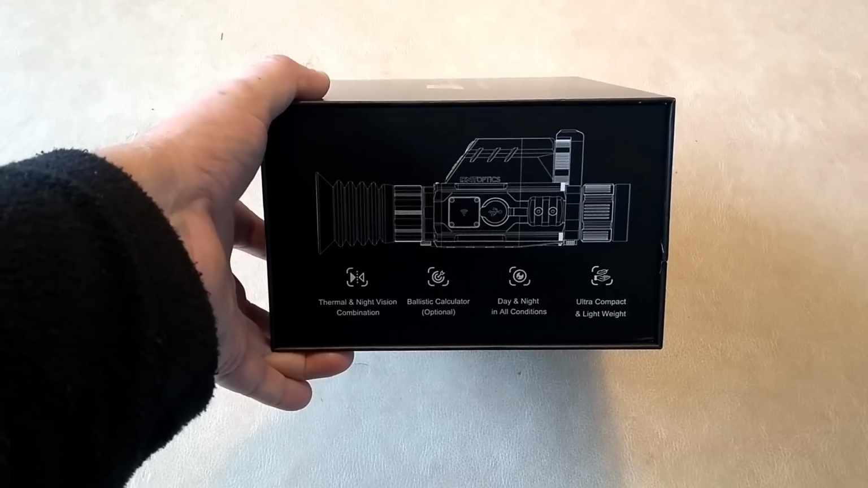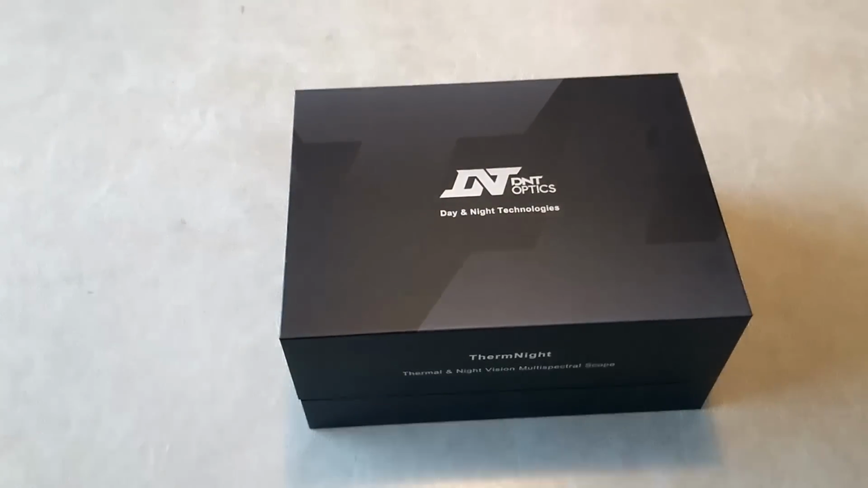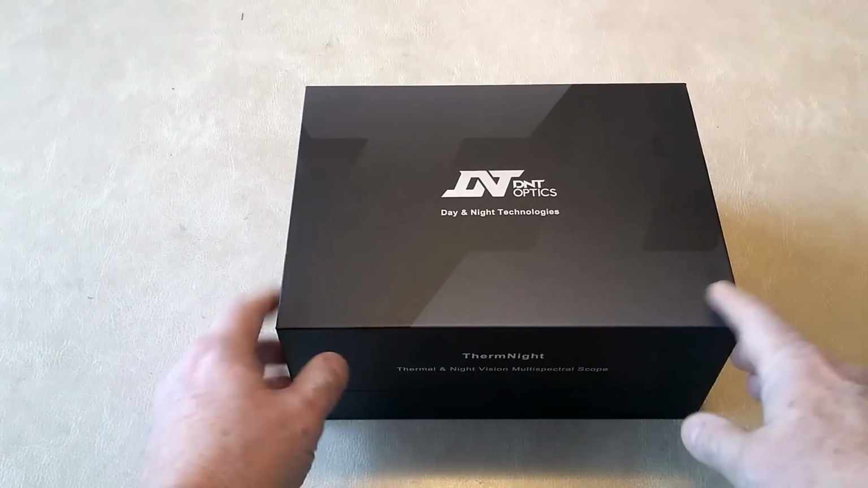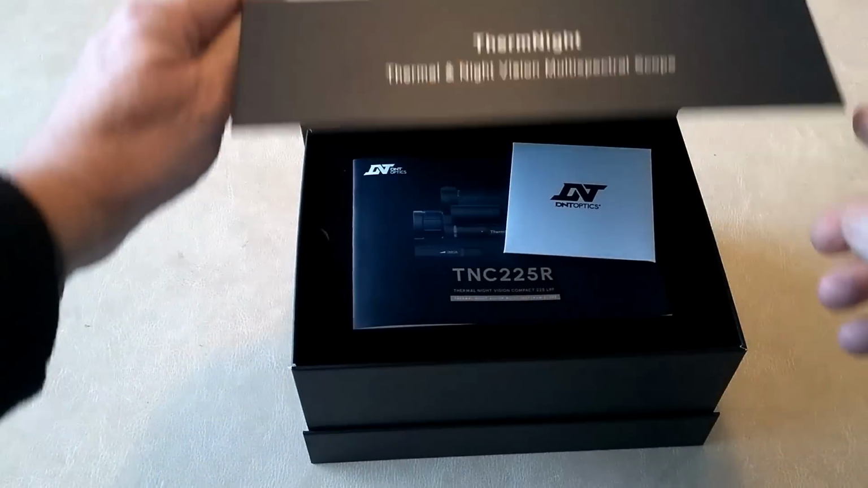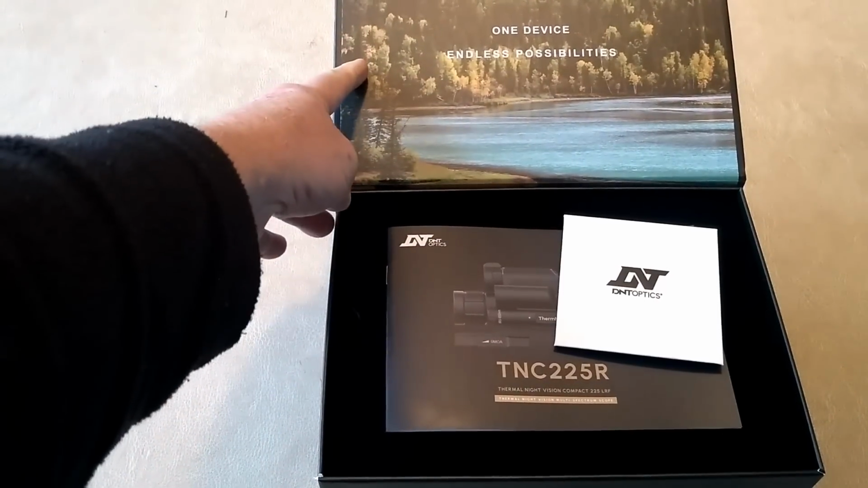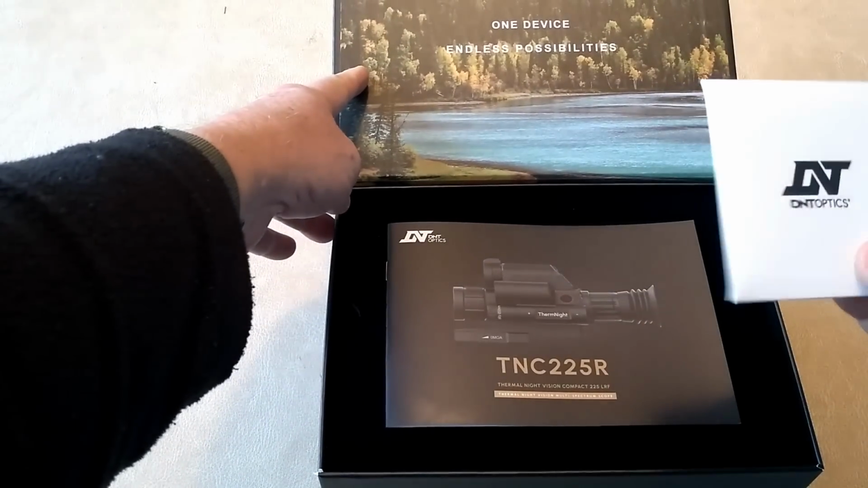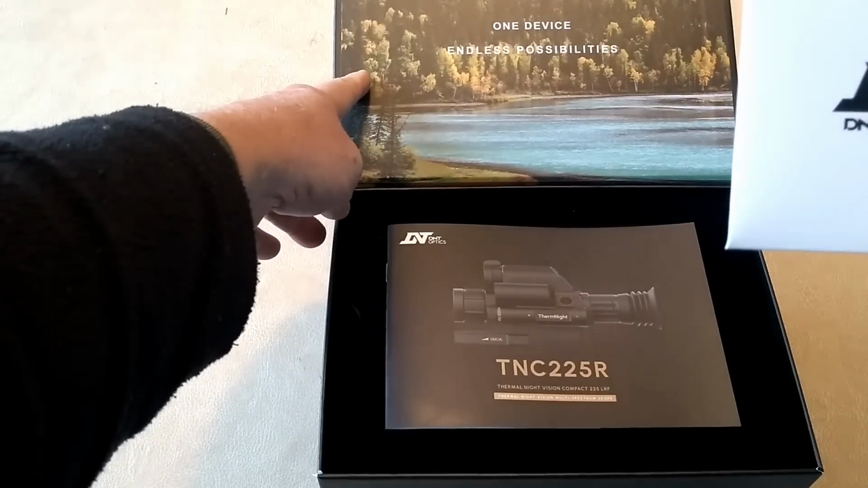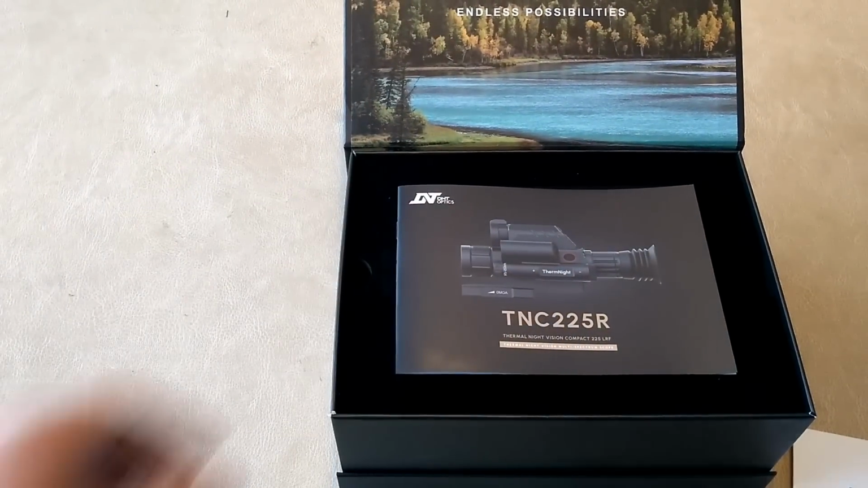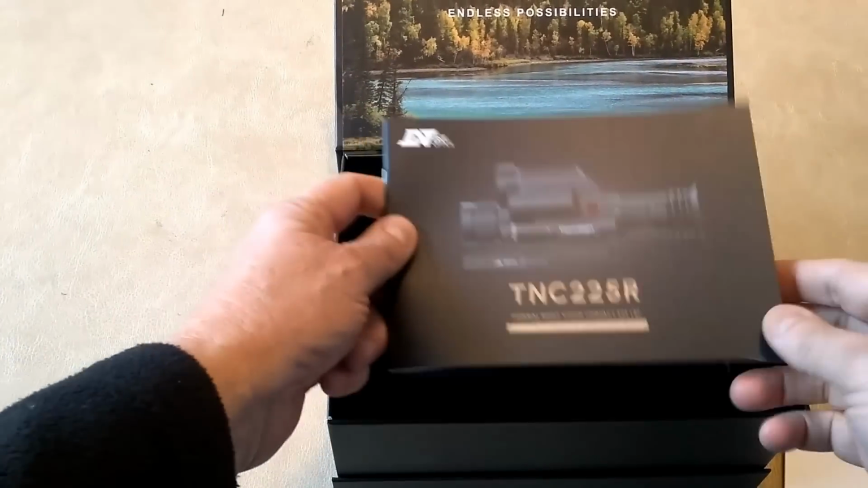So you've got a graphic of the scope on the side. And first off, the flap comes up. The flap is attached by magnets. So that closes with magnets, which is pretty impressive. And then you open it up and you're confronted with this sight. You've got the mandatory lens cleaning cloth, which you always get with a new scope. And then you've got the manual here that is actually inset into this top layer that's got velvet on it.